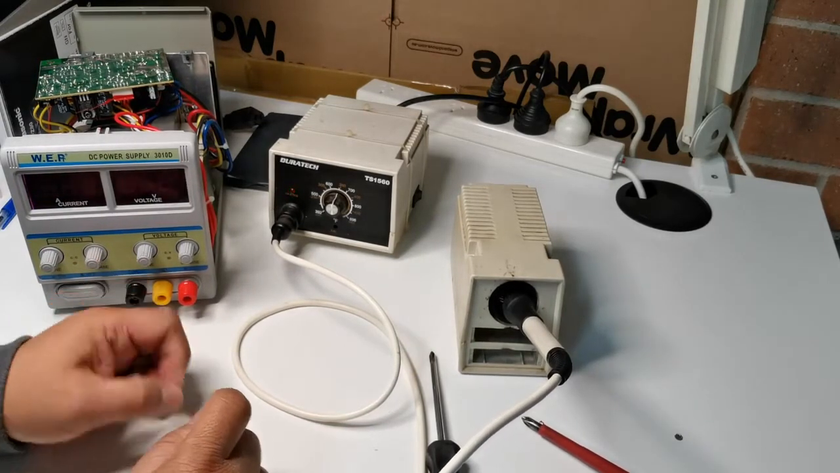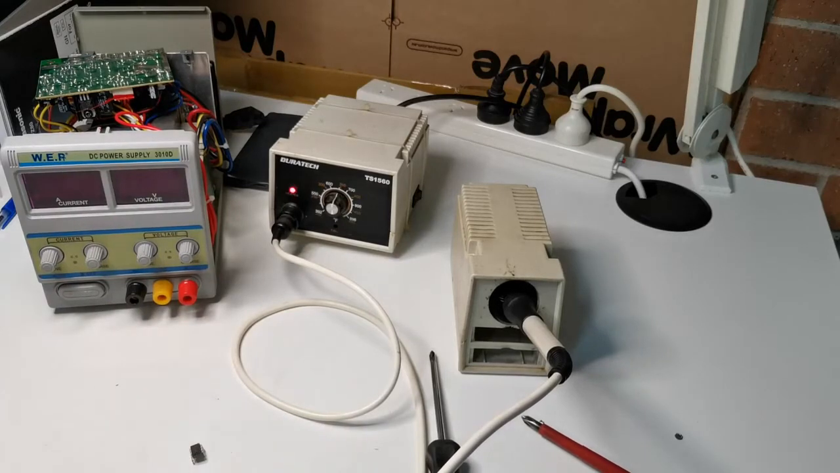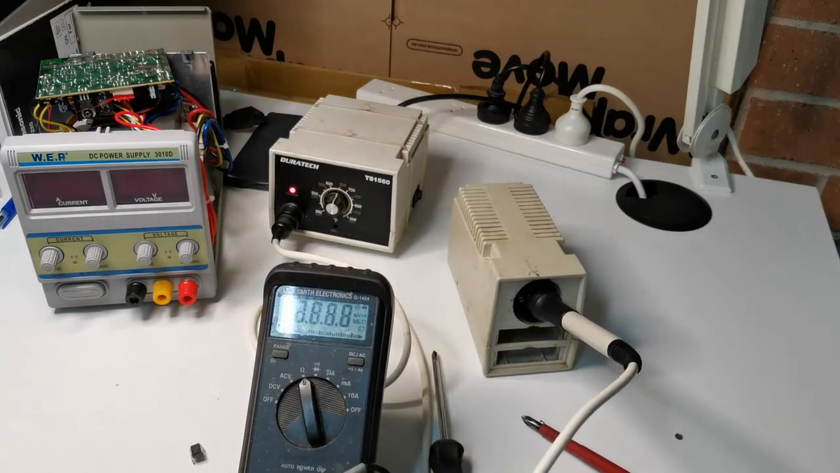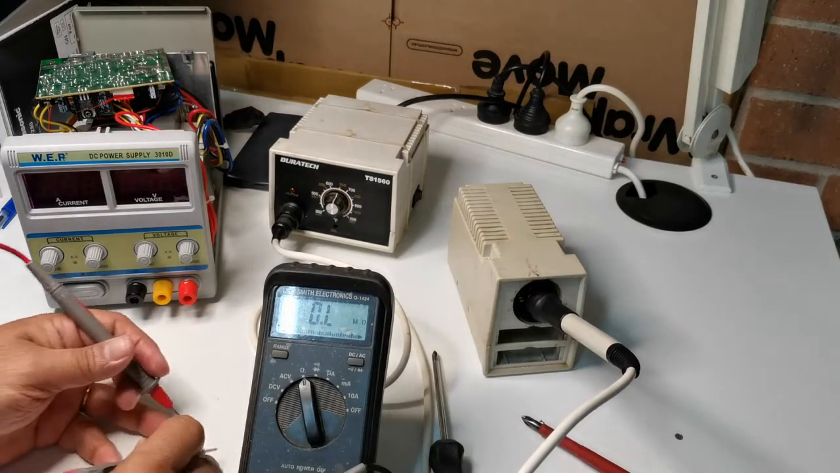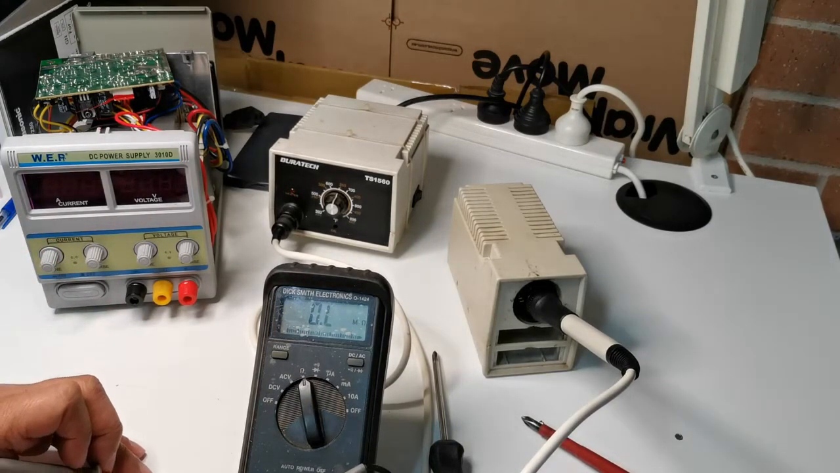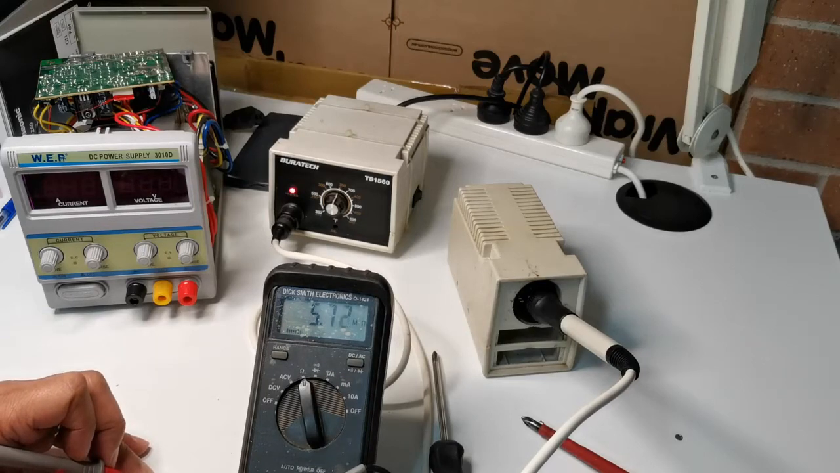Now I put this one aside, and what we're going to do is check this one if it's shorted. Okay. Resistance check. We need to check between pin 8 and pin 4. Okay, so it's not shorted. So the problem is somewhere else. It seems like this op-amp is still good.